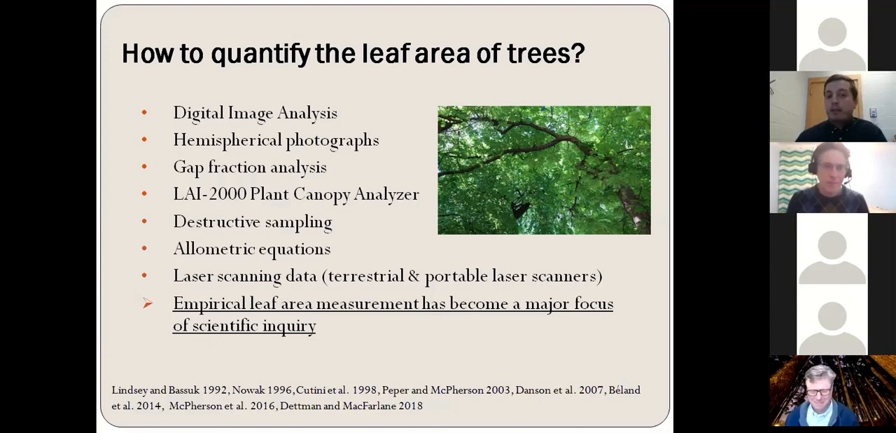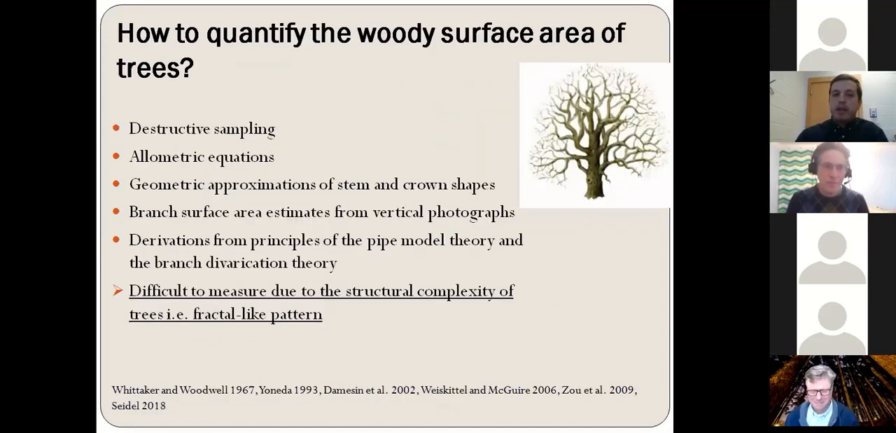And of course, we can build allometric equations to estimate leaf area from allometric variables of trees such as DBH or the total height of trees. And of course, there is the laser scanning technology that gives us the opportunity to create a three-dimensional representation of a tree. And using terrestrial or portable laser scanners, we can estimate the leaf area of trees. So the empirical leaf measurement has become a major focus of scientific inquiry. However, the quantification of the woody surface area of trees is more challenging.